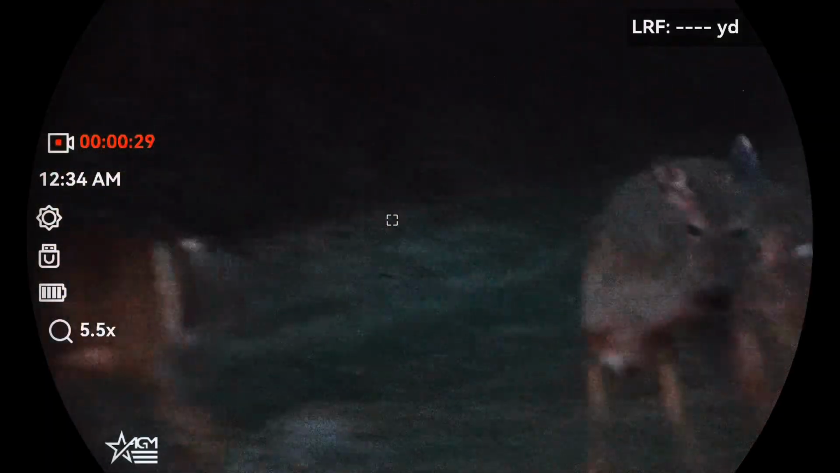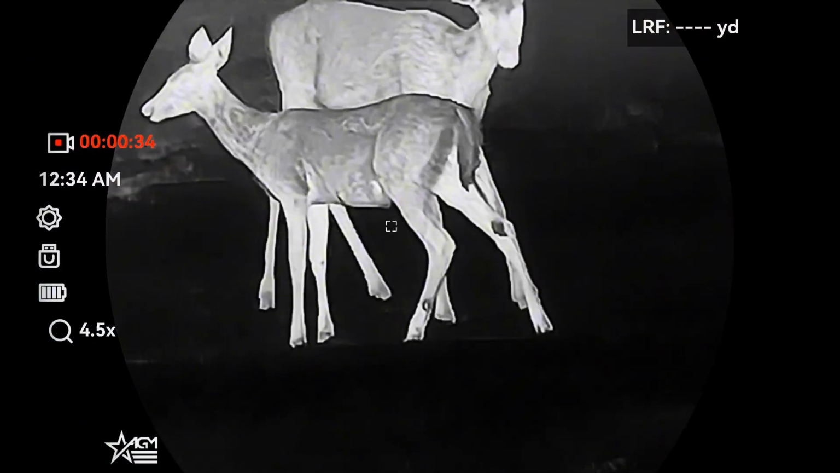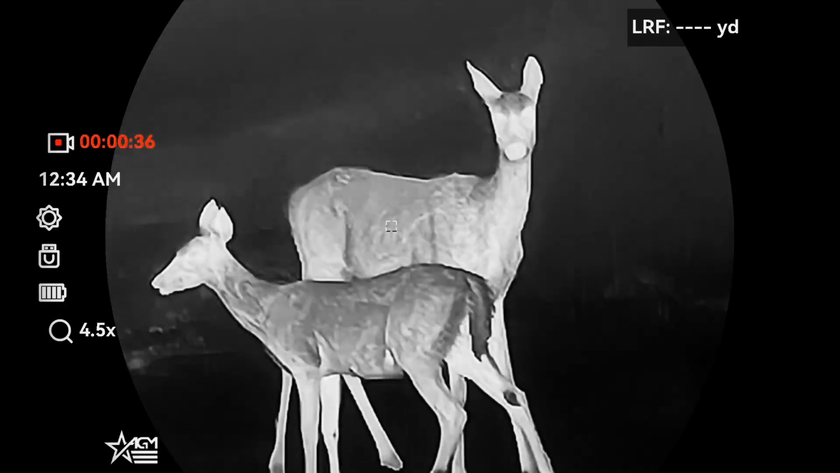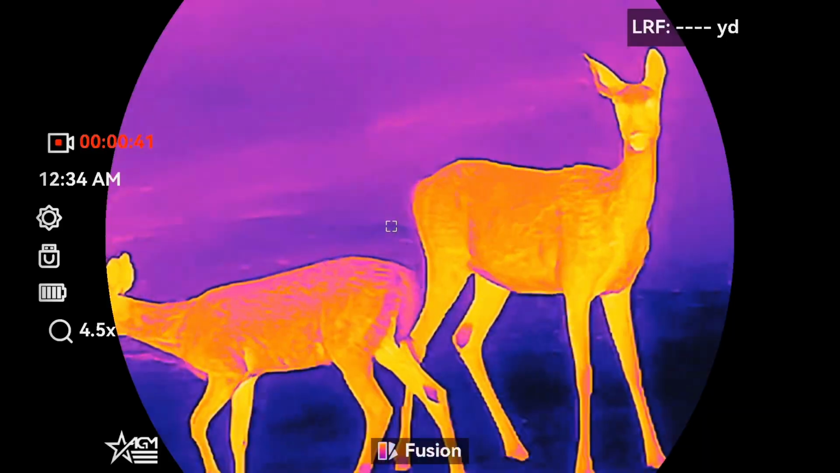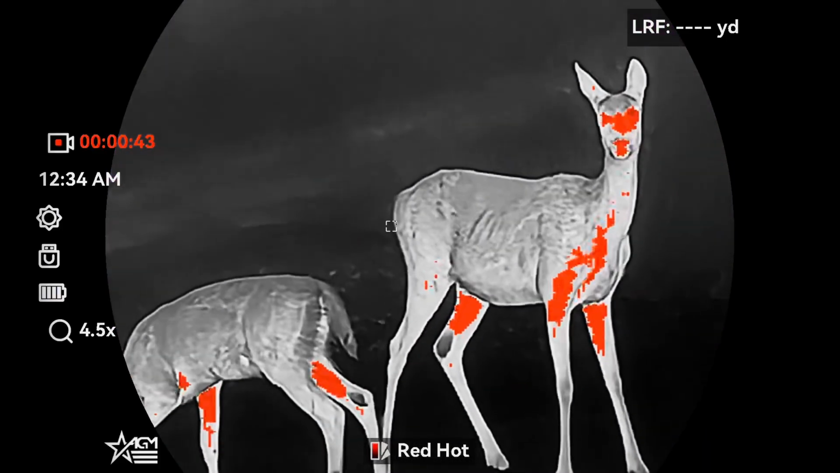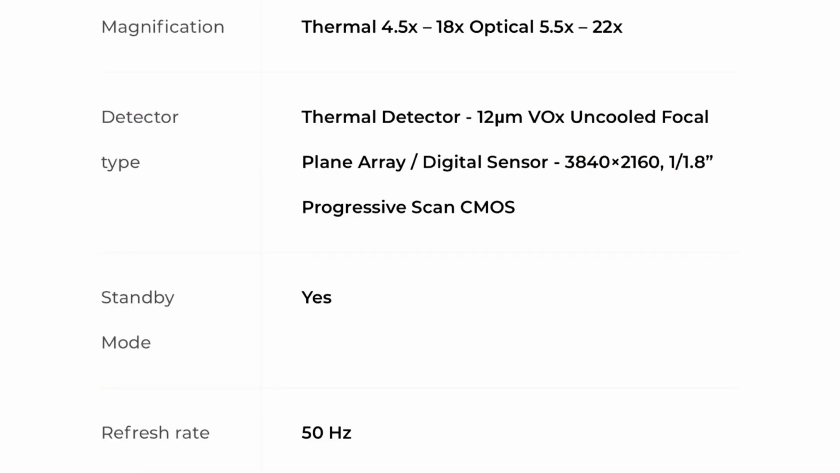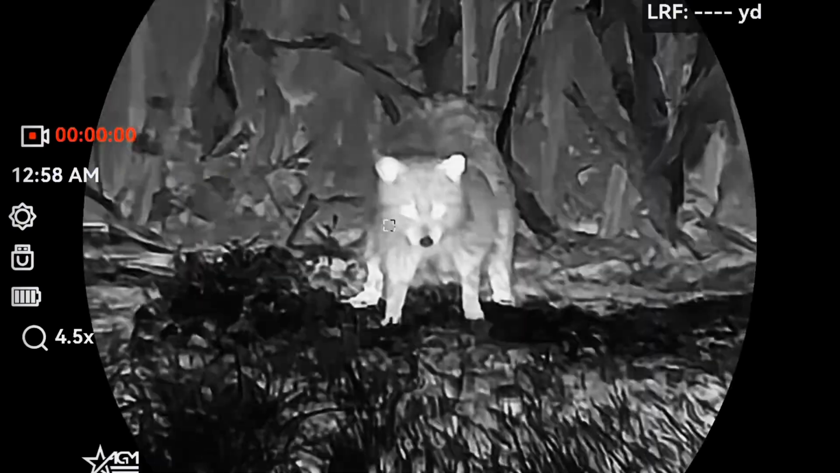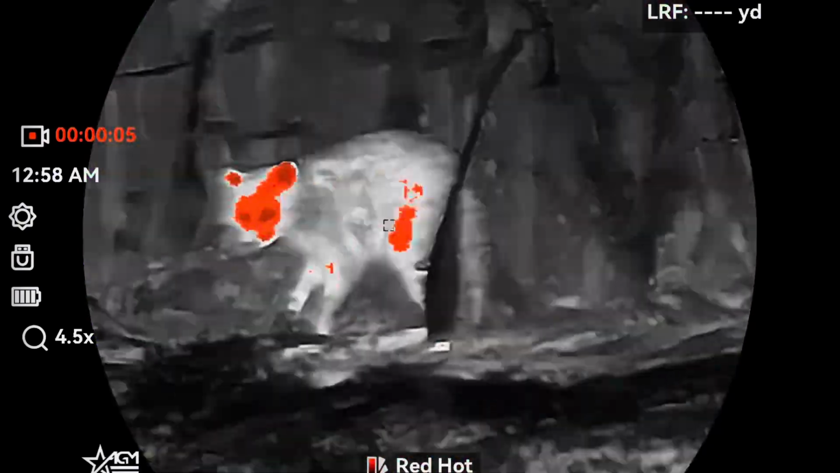So all the thermal is going to look the same as you're flipping through the different color palettes and everything, because it's the same base mag. It's just switching back and forth thermal and optical. And again, it's only 1x difference, so it's not a huge difference. It's just a little minor detail that I thought I'd bring up to you guys. The thermal sensor on this is going to be a 12 micron VOx uncooled focal plane array. The digital sensor is a 3840 by 2160, and that is a 1/1.8 inch progressive scan CMOS.